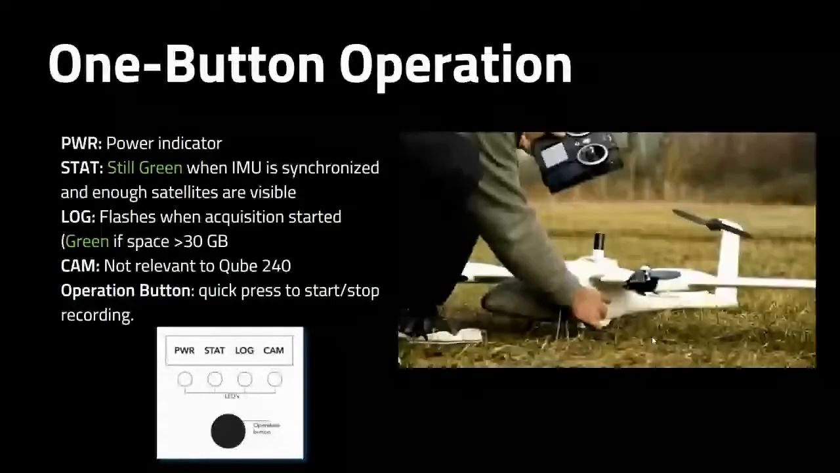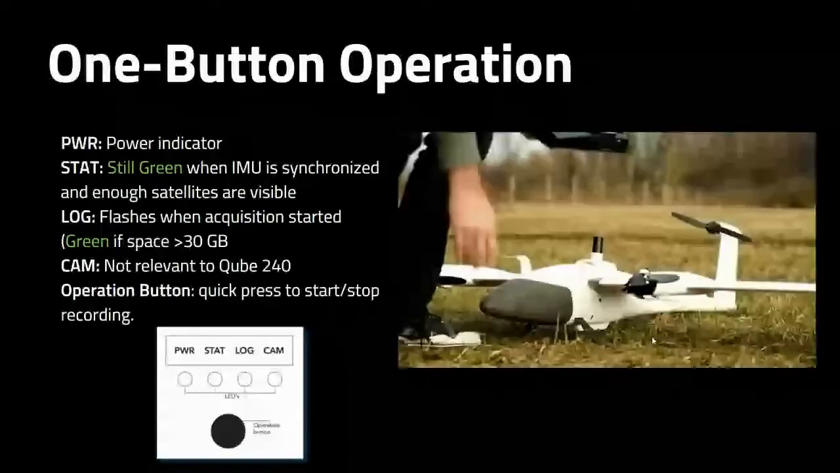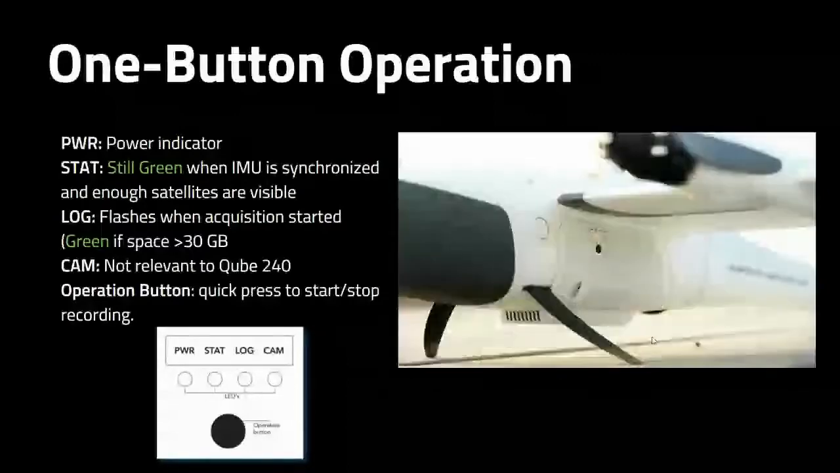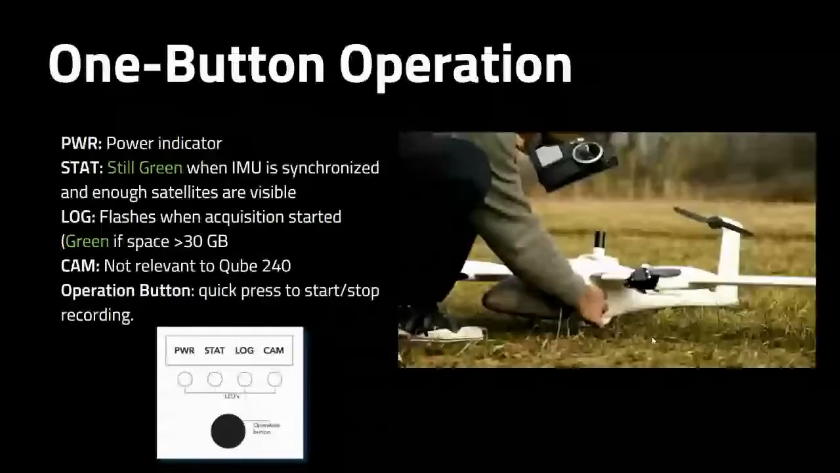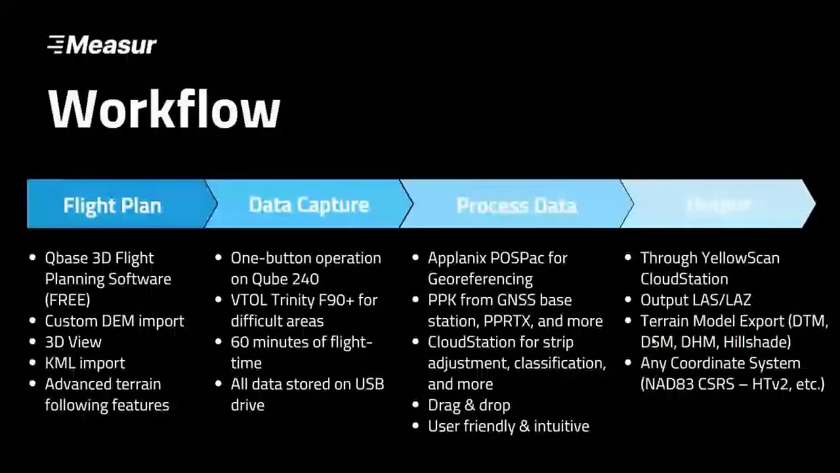We have a log light that's going to help record our data to a separate USB that's separate from the Trinity F90 Plus. And then it's a simple one-button operation. You click the button to start recording, take your drone off. Once your drone lands, you click it to stop recording. It's really simple. Here's the general workflow on what your data is going to look like and how you're going to actually fly the Trinity.